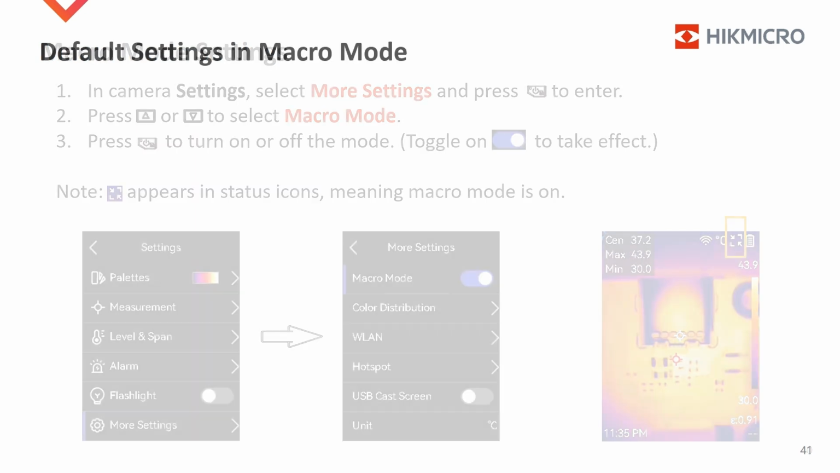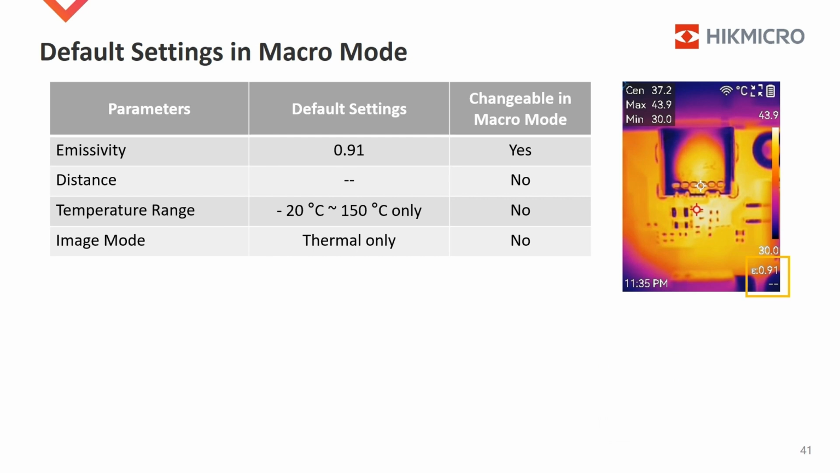Let's see the default settings in macro mode. There is a summary in the table. When macro mode is toggled on, the emissivity changes to 0.91. This value is the PCB's emissivity. Users can change it in the settings if they want to measure other materials. The distance is not configurable and two hyphens display in the image, but the camera will calculate temperature with 30 mm.